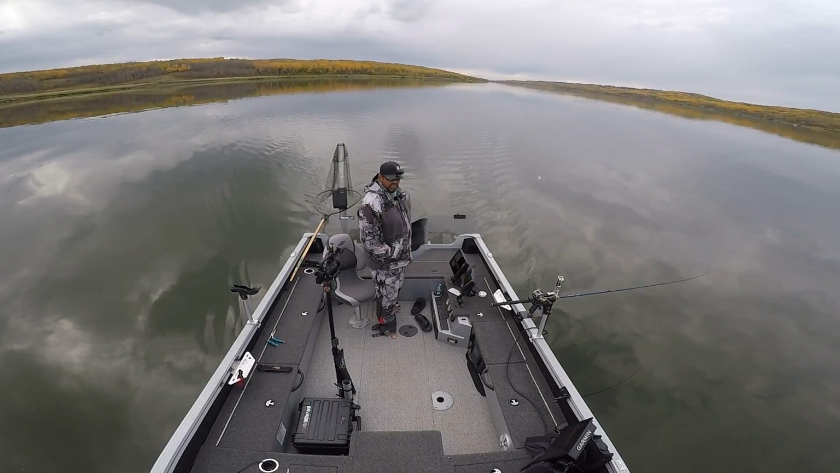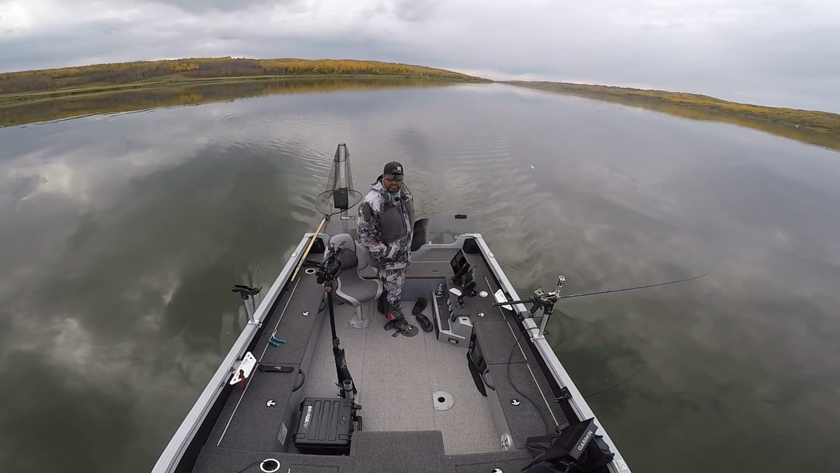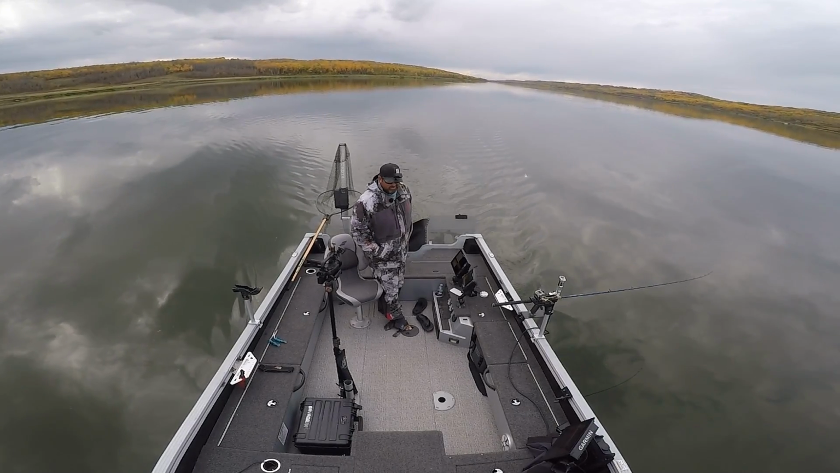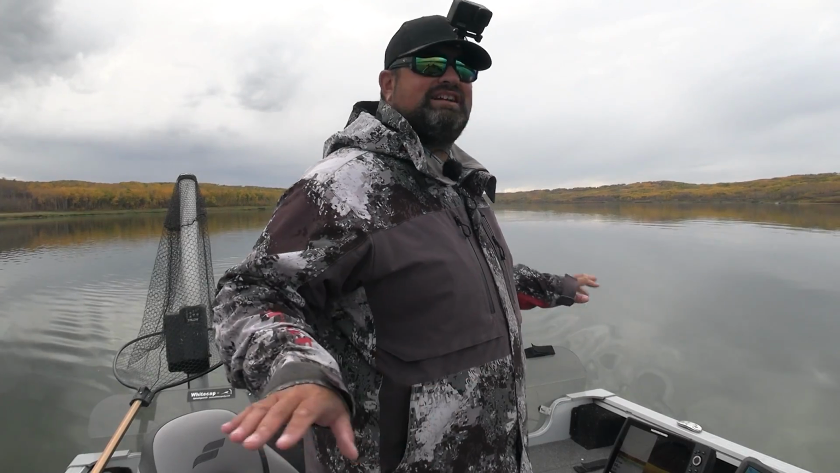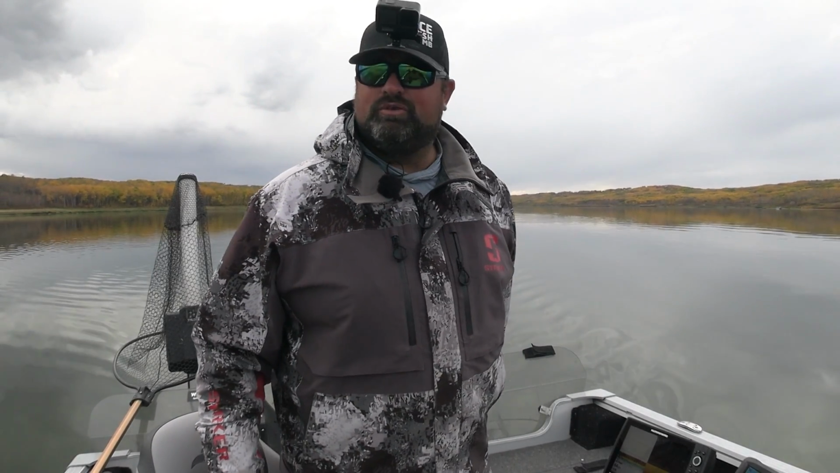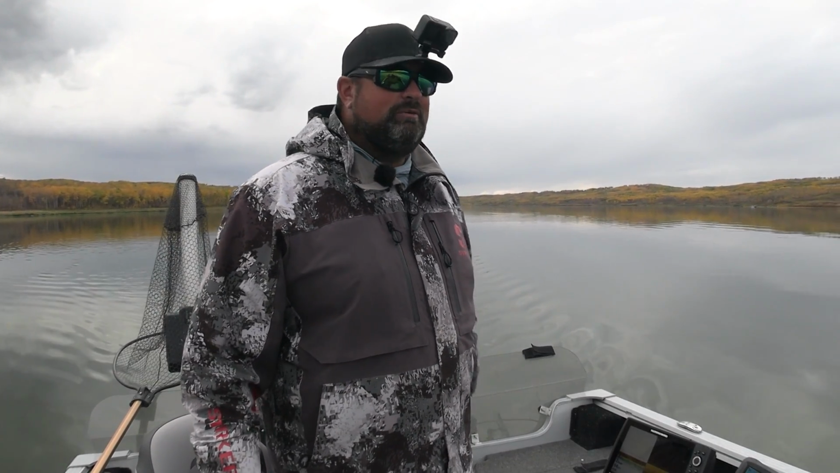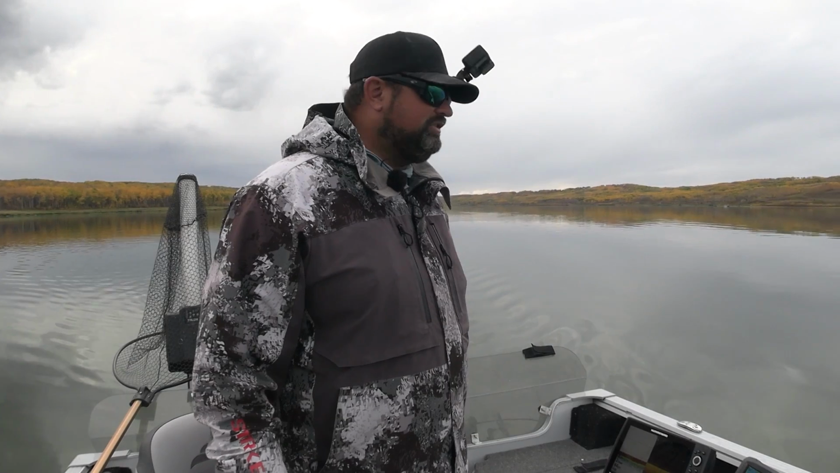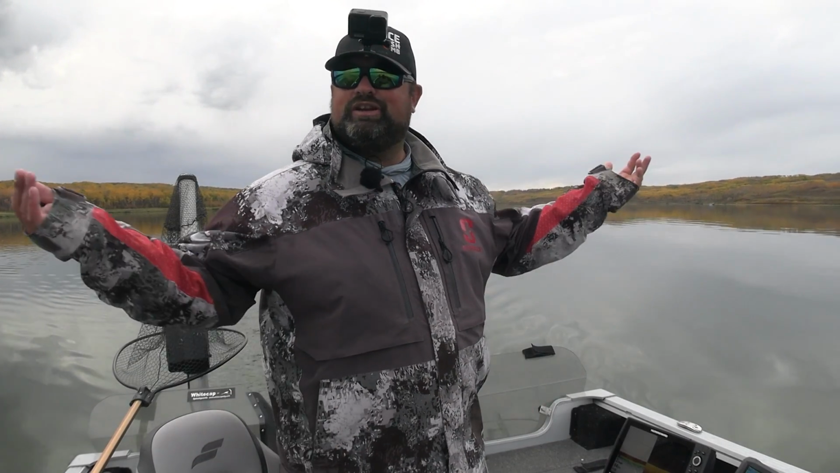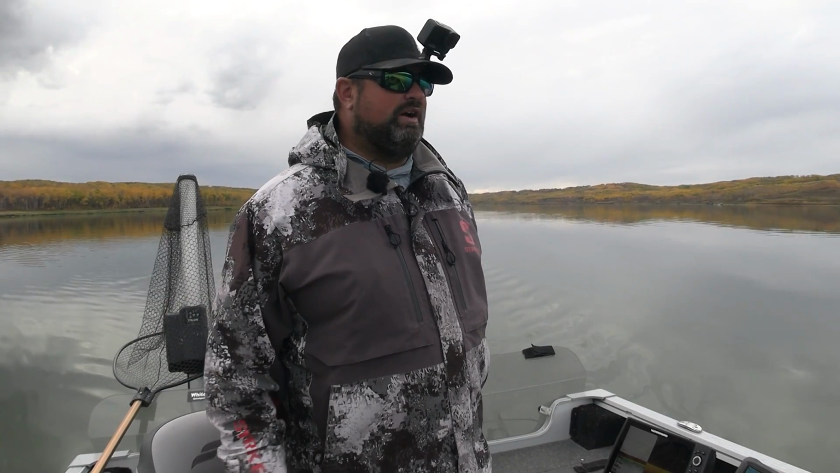I love it. I love pulling cranks. I really do. I'm so glad I've learned how to do it the last couple of years. It's just so relaxing, like I said, especially when it's calm like this. Yeah, there's nothing wrong with sitting in one spot and pounding a bunch of little walleyes in one little spot without moving, but something's just about looking for new water, right? You're always looking around. You never know what you could find.